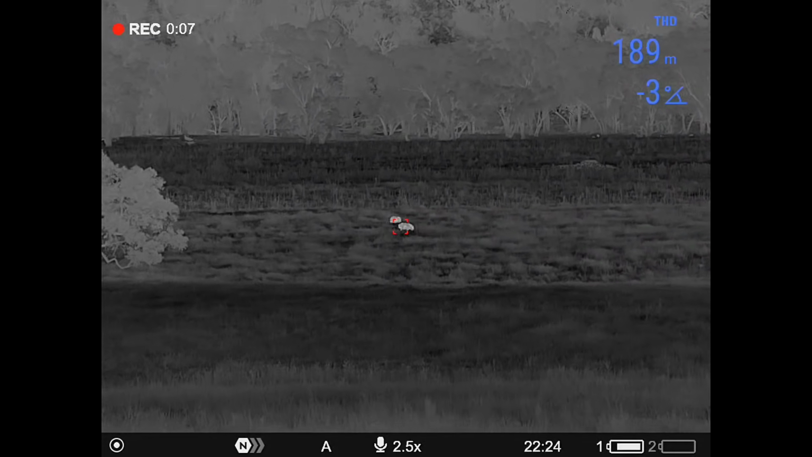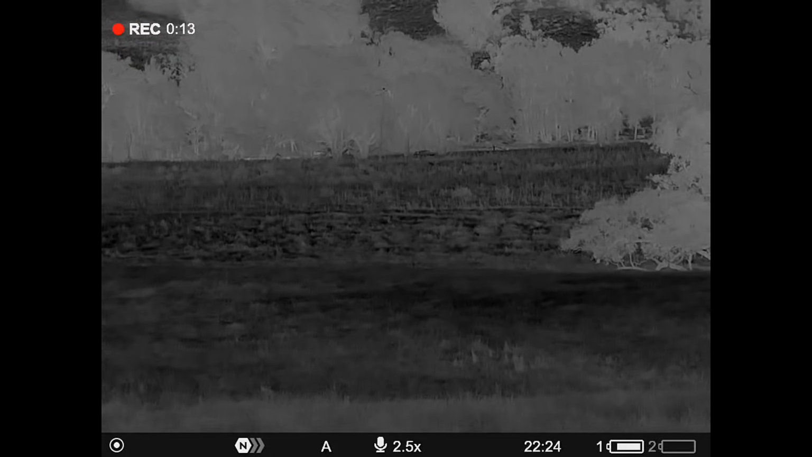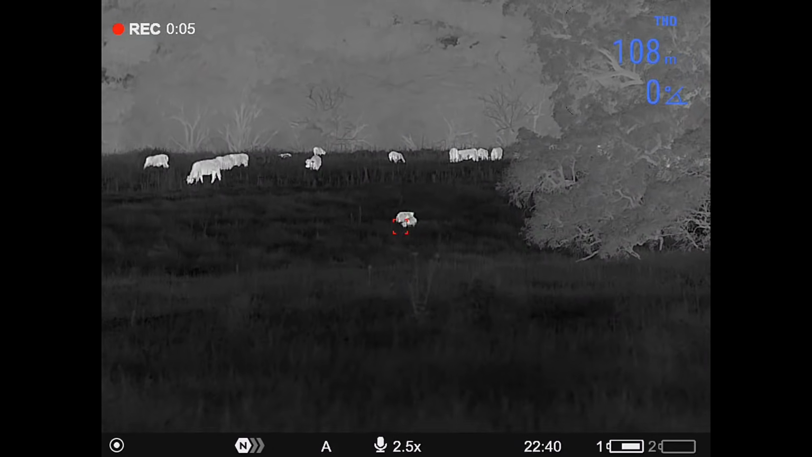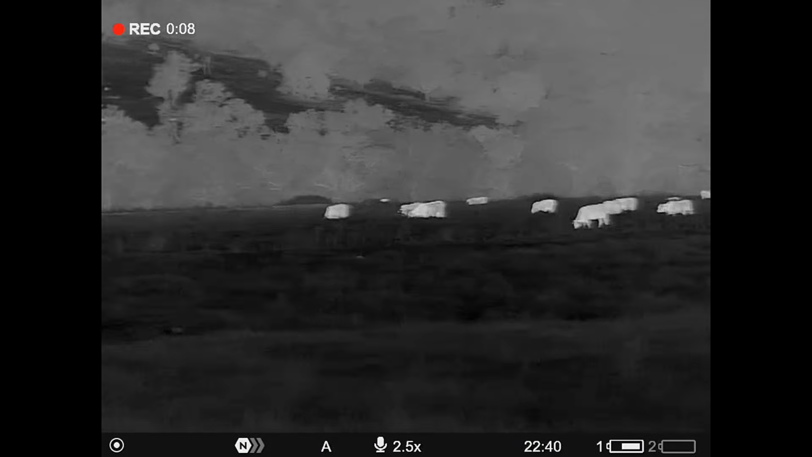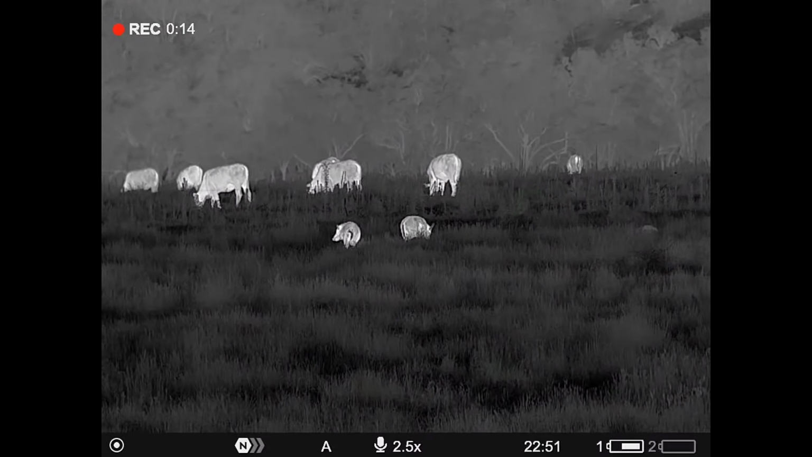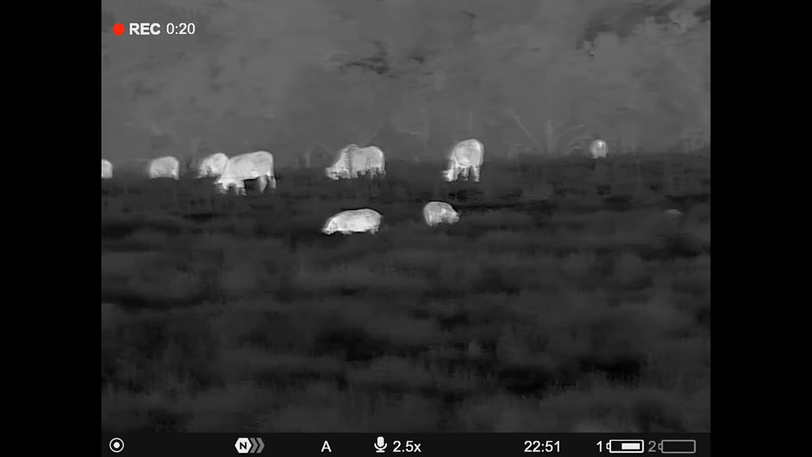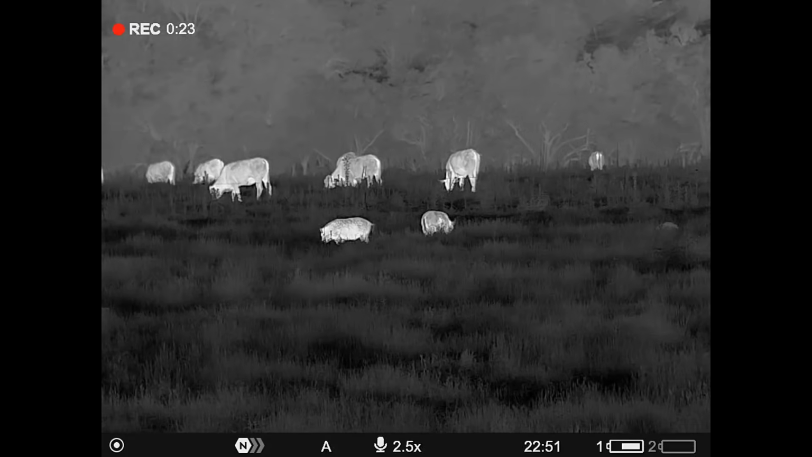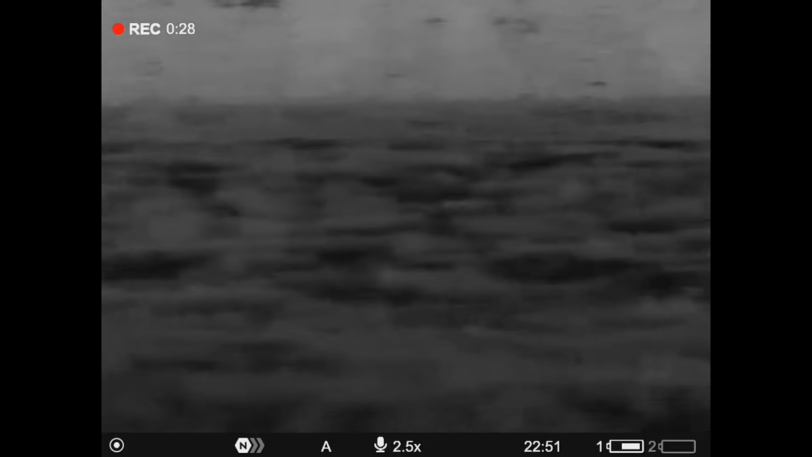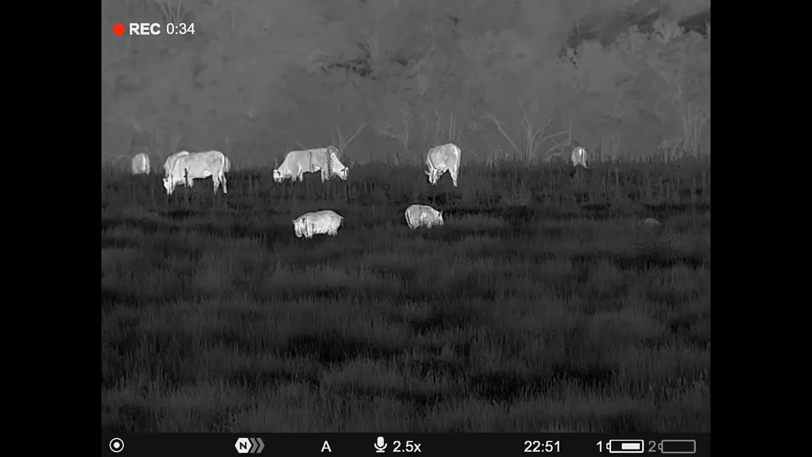189 metres. The wind's bloody terrible again. Bit of an angle to cut down there and come up behind them. Got these 2 pigs here. 108 metres away. The bloody cattle are feeding across in here. This is very much testing my patience with these cattle. I thought they were moving clear. They started coming up. I only need them to go just there. Everything seems to be feeding towards one another. And I know they're going to run that way, so I don't particularly want to be in the wrong spot.